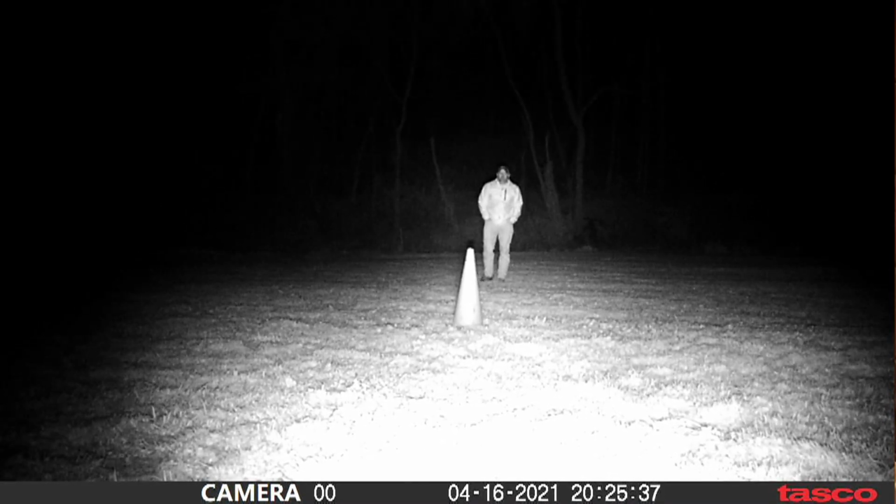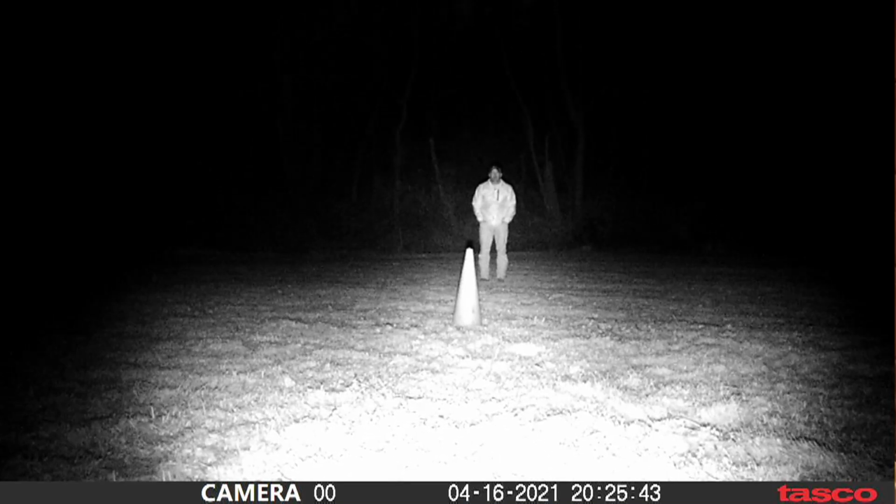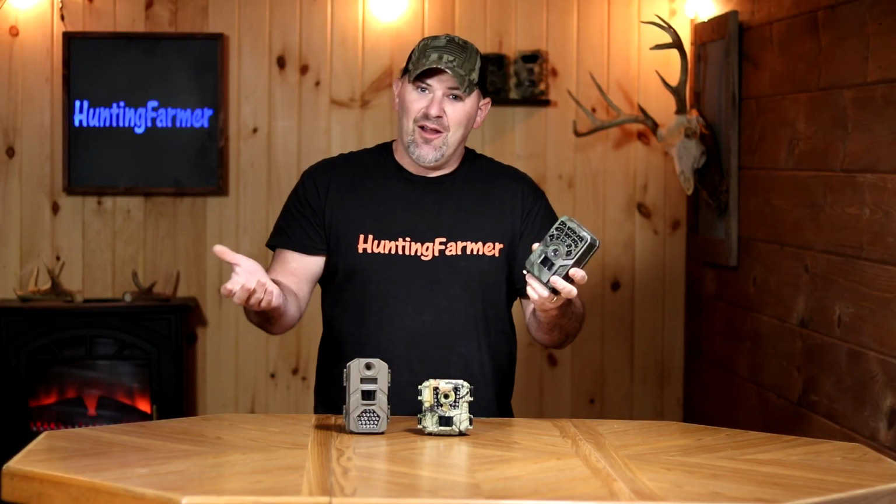So I probably would pick this Tasco as the overall winner. As you can tell, each of them have some of their strong points, some of their weak points. This trail camera definitely had not many strong points.